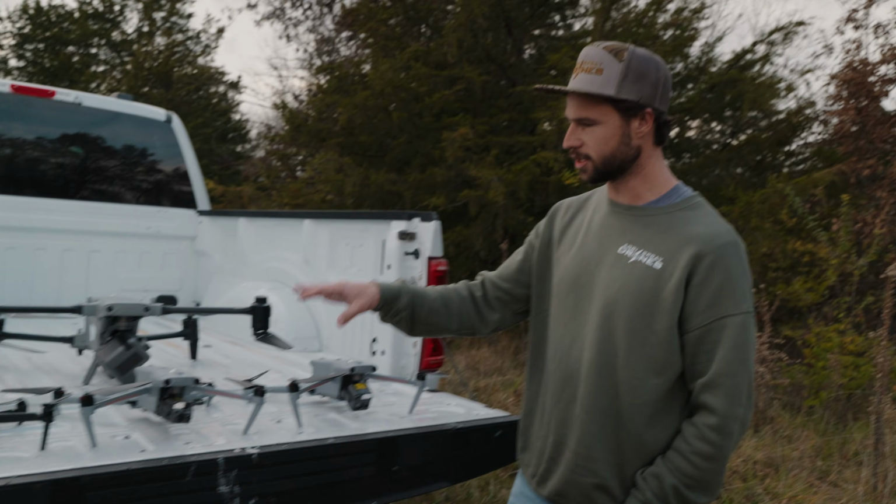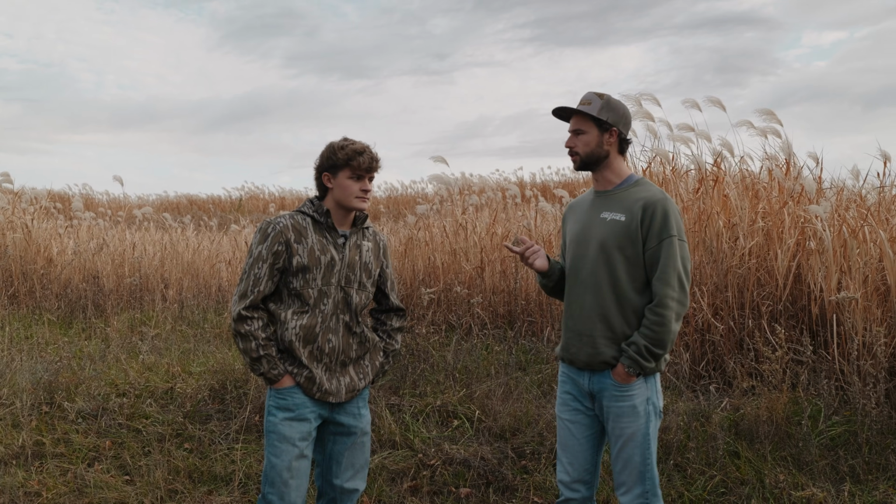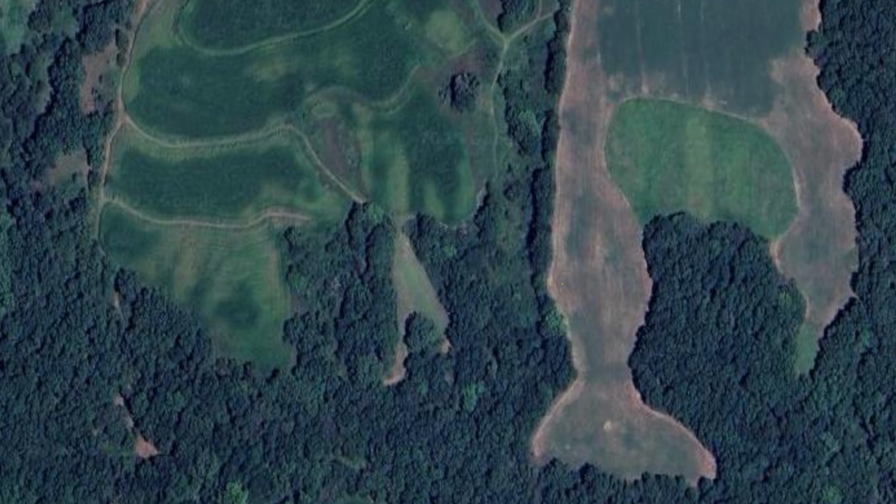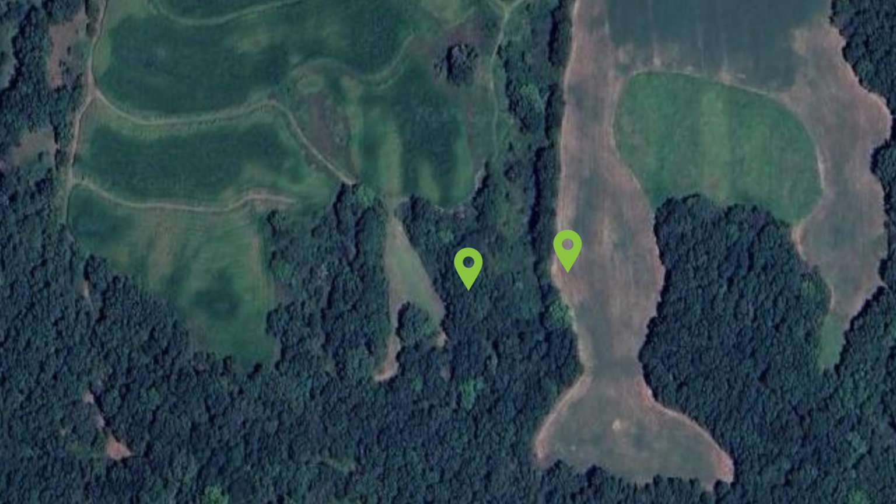So we're gonna start small, see what we can find, and then if we need to scale up, we'll do so, and try to find this deer. Okay, so you've got marked on Onyx where you shot it, and I think some of the blood trail. Yep, so I shot him up in here on this alfalfa field. Okay. I tracked the blood down through here.